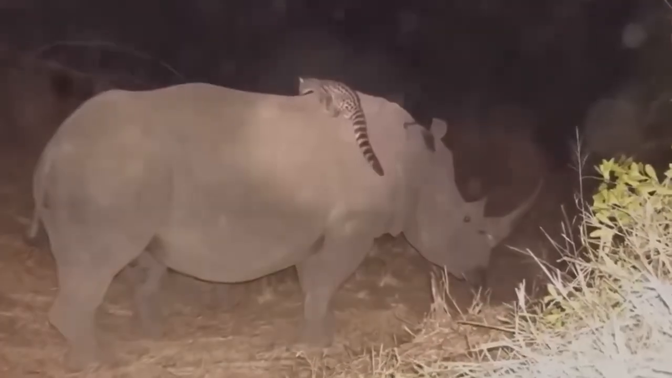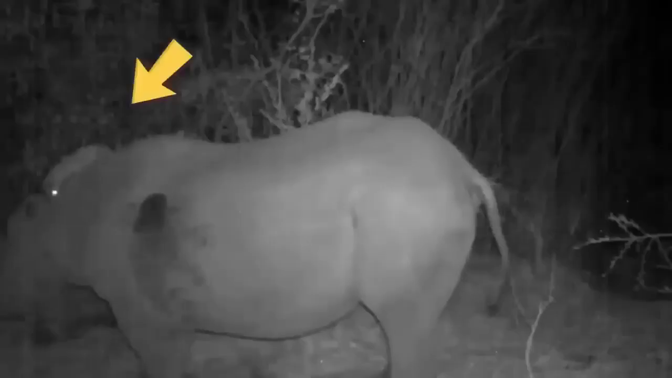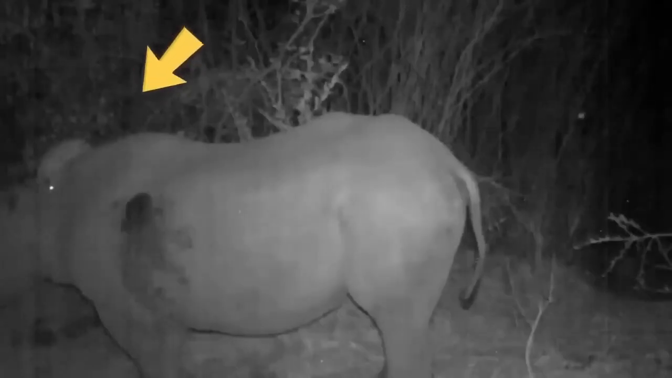They explained that the cat, which is a genet, was probably just being clever and using the other animals as a lookout for hunting. How cool is that? That little cat definitely knows how to get what it wants.